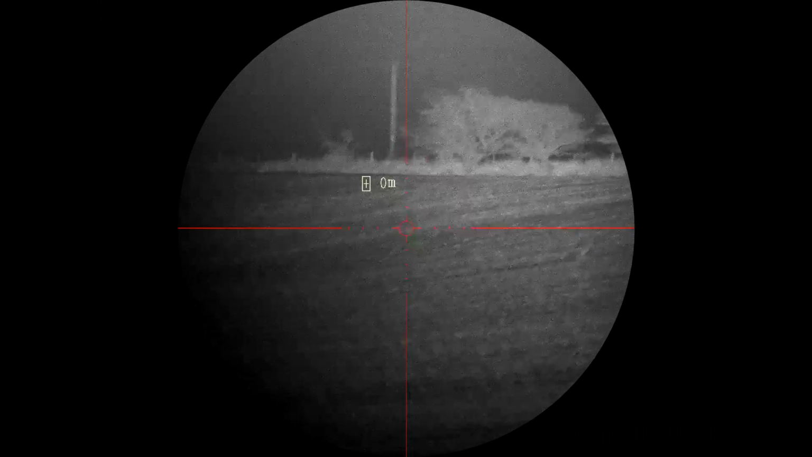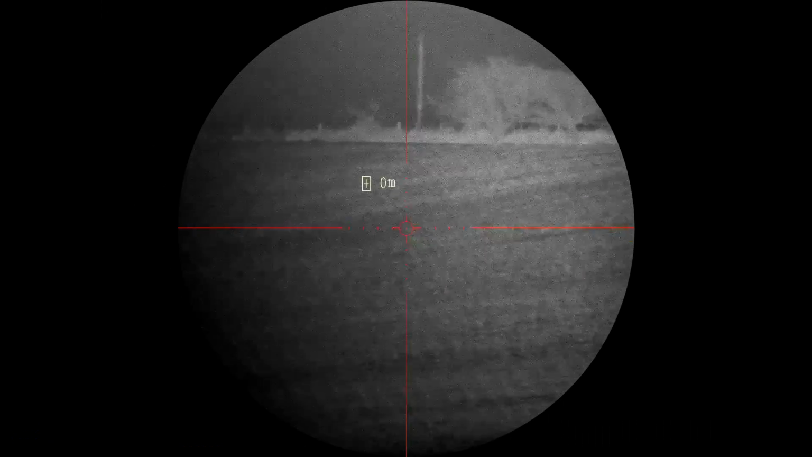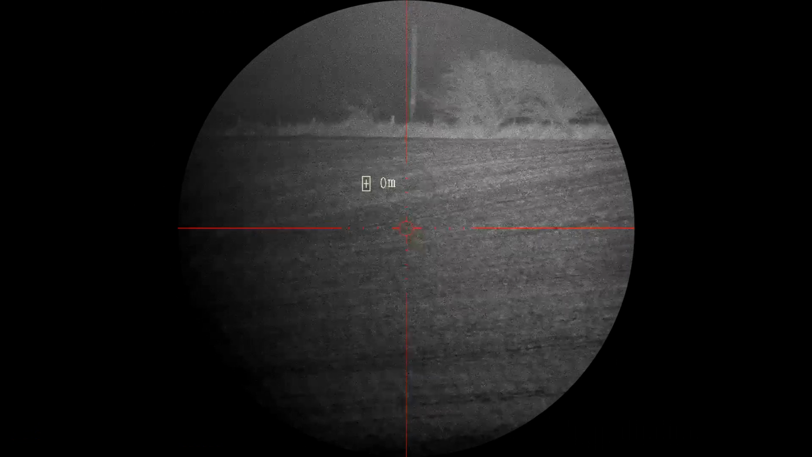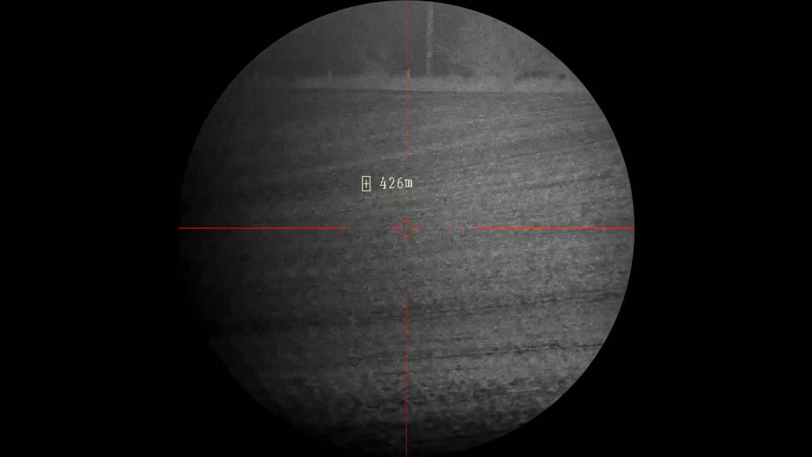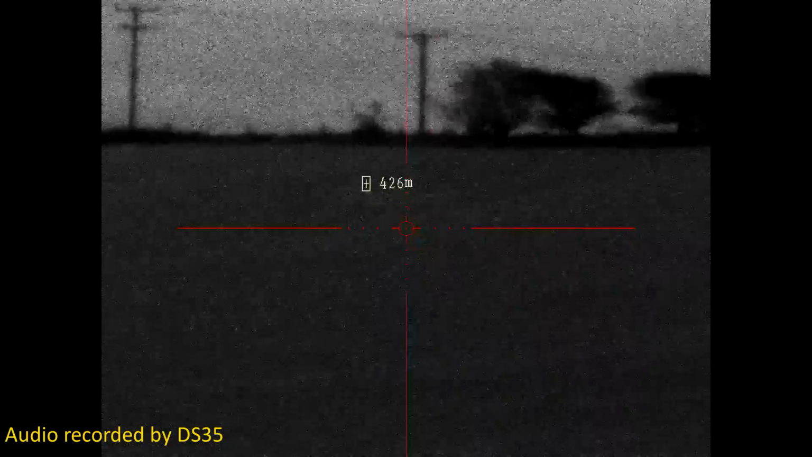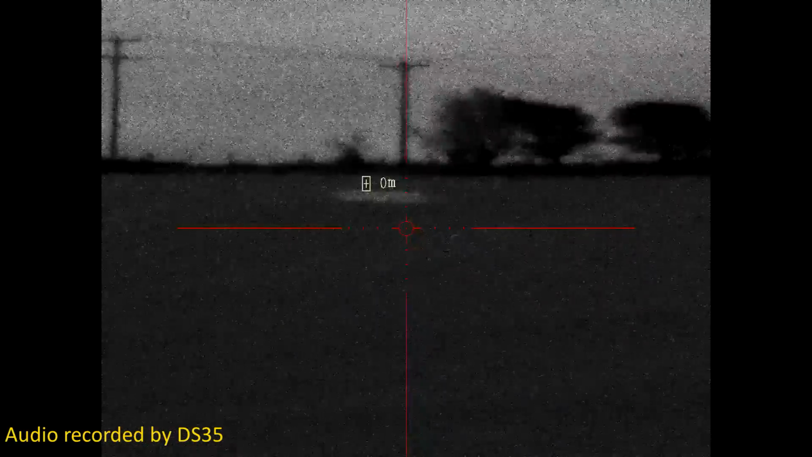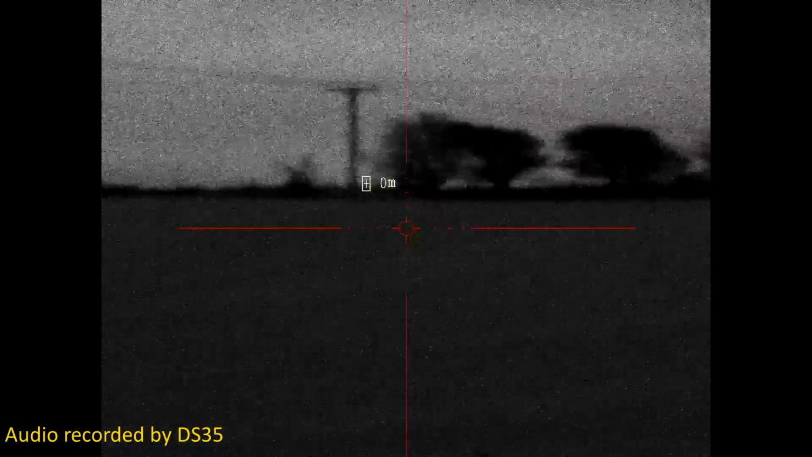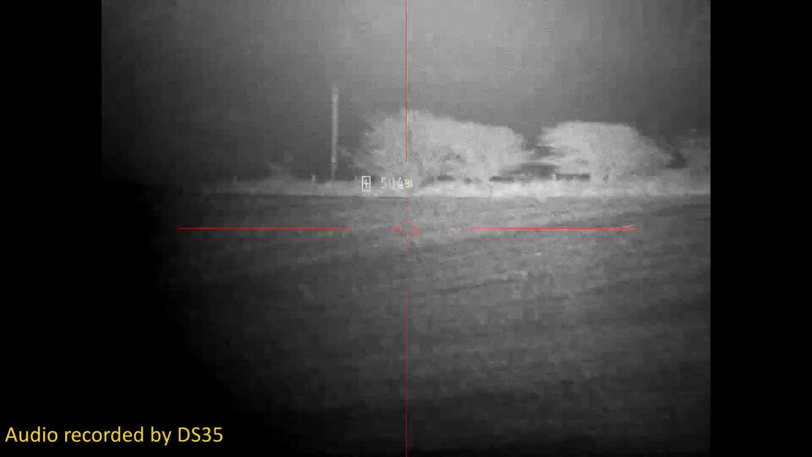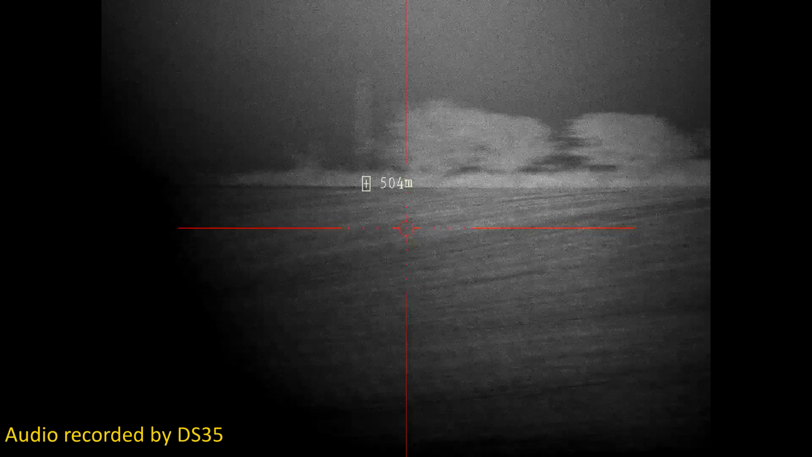Although obviously my alignment of the IR emitters is slightly off to the right here, I'm just masking a few seconds so you can see the scope view. Switch it off just so I can see where the IR is focusing to. Those trees maybe? 500 meters. Okay, the trees are 500 meters away, and you can see them quite clearly.